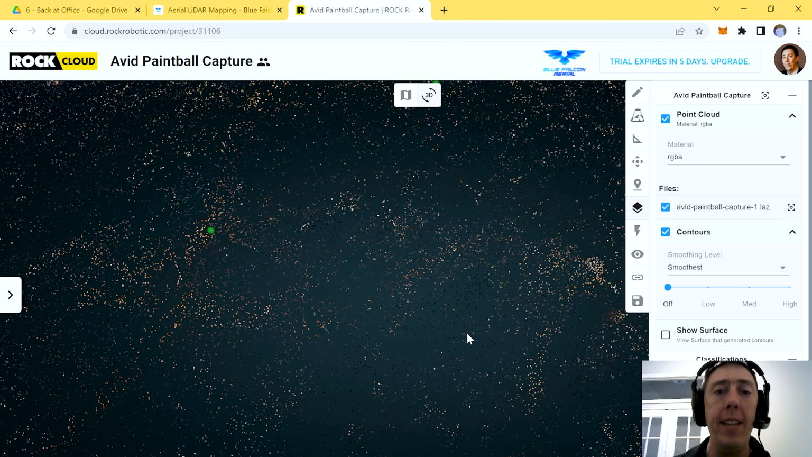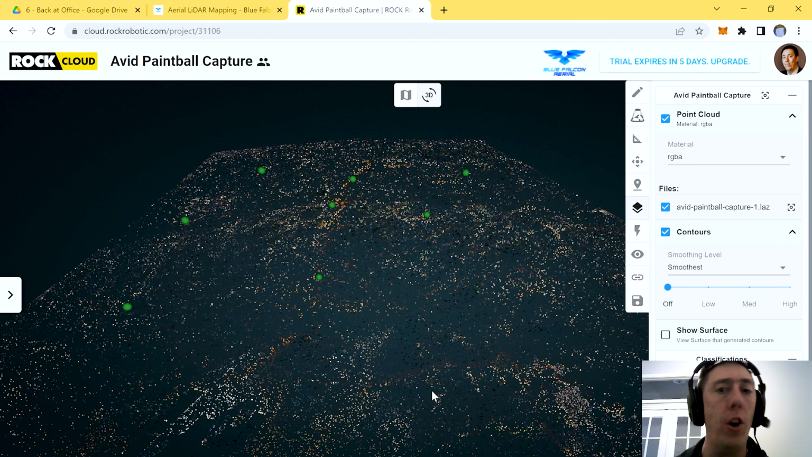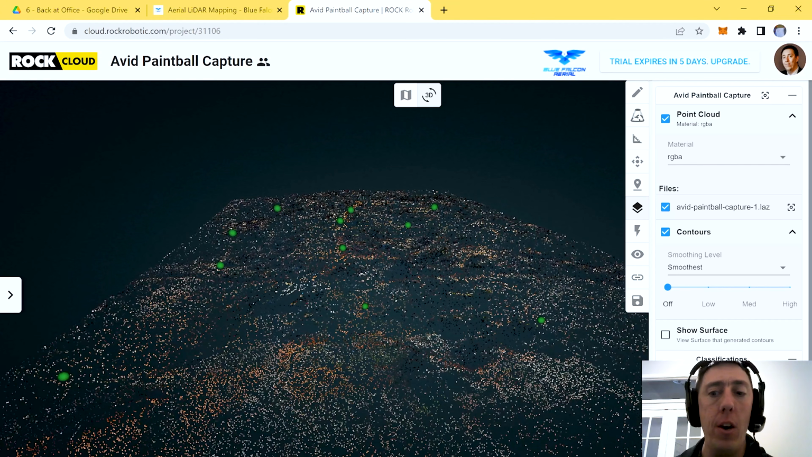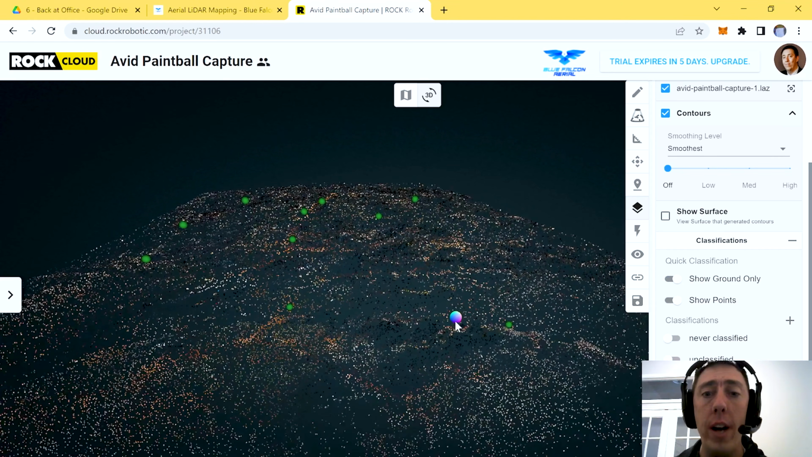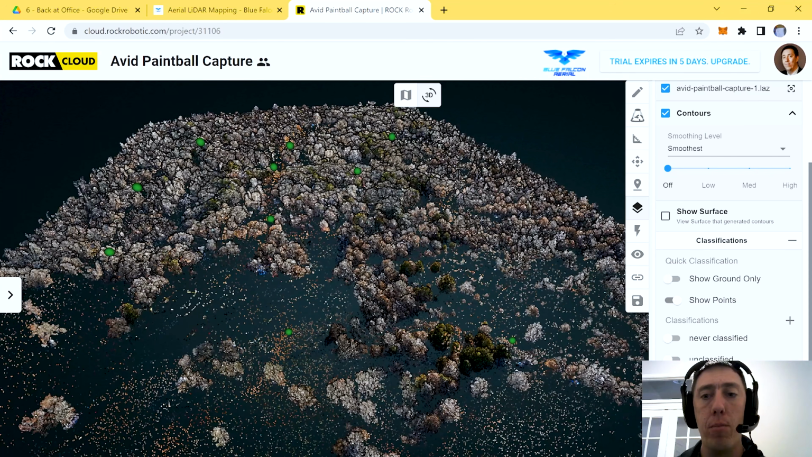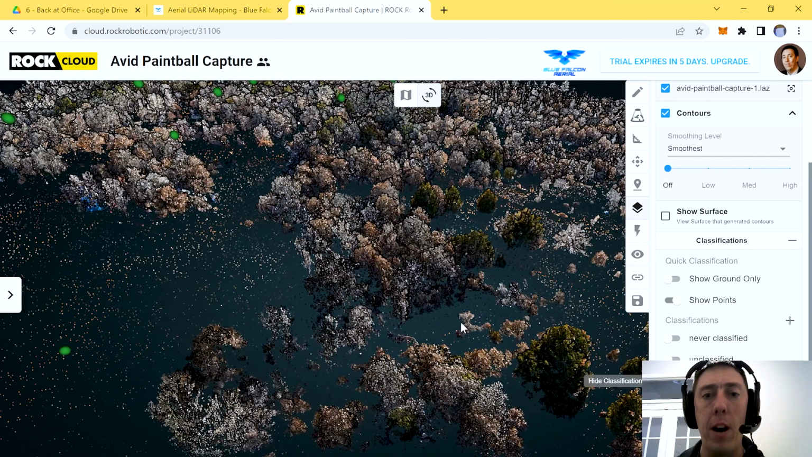All right, so the next thing I'm going to show you guys, let's take off the surface again. Now, this is the reason why we paid for that additional service on the Rock Cloud. This is the enhanced version of the Rock Cloud, and we did this so we can do this right here. If we want to just have the vegetation, we can click right here, and only vegetation appears. Pretty neat, right? You can also get rid of the ground earth, and you can see only where the vegetation is at. So let's put the ground earth back on.